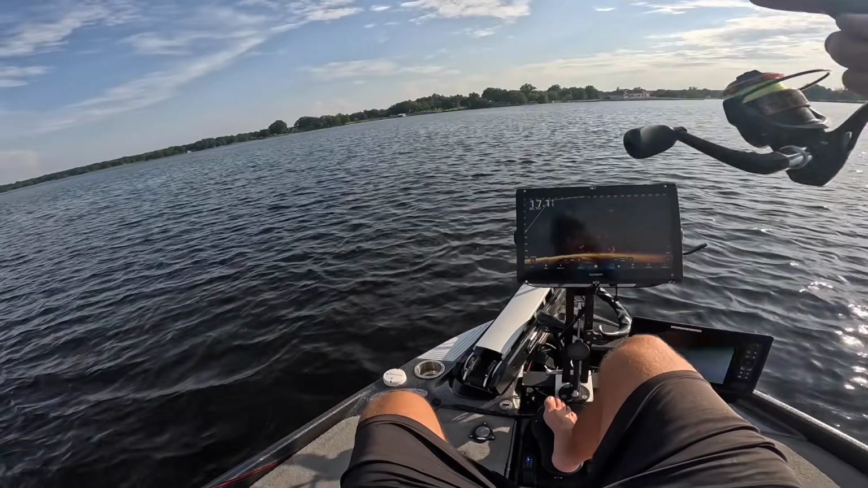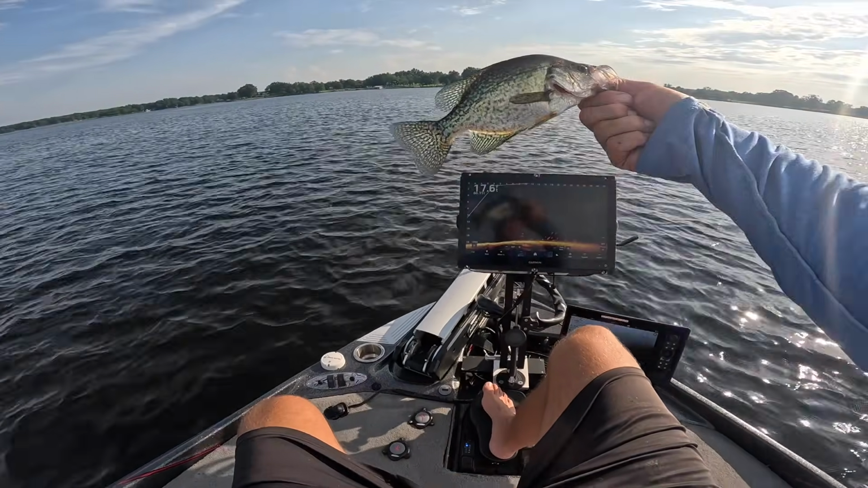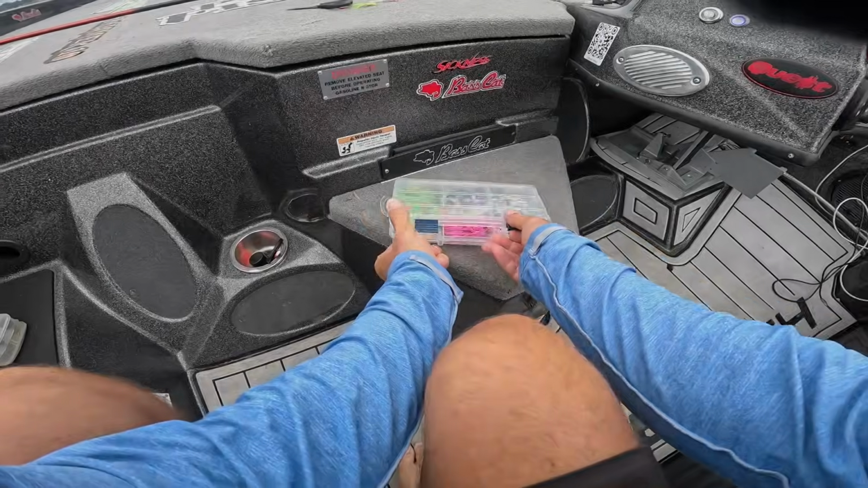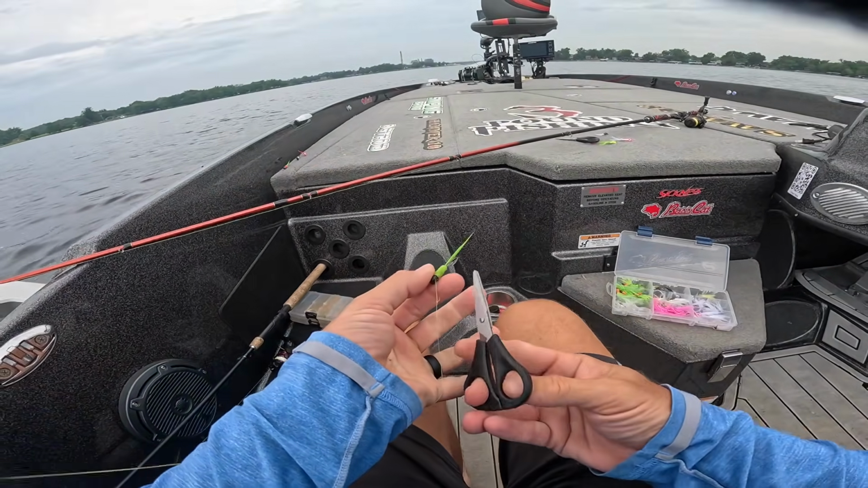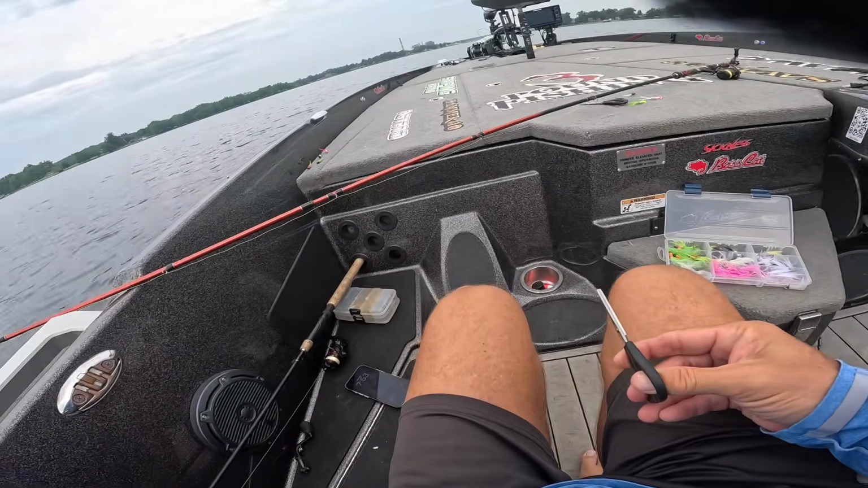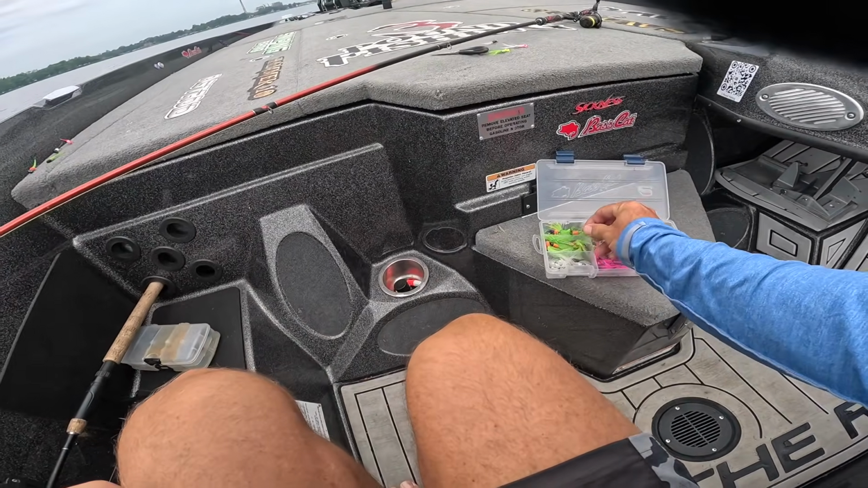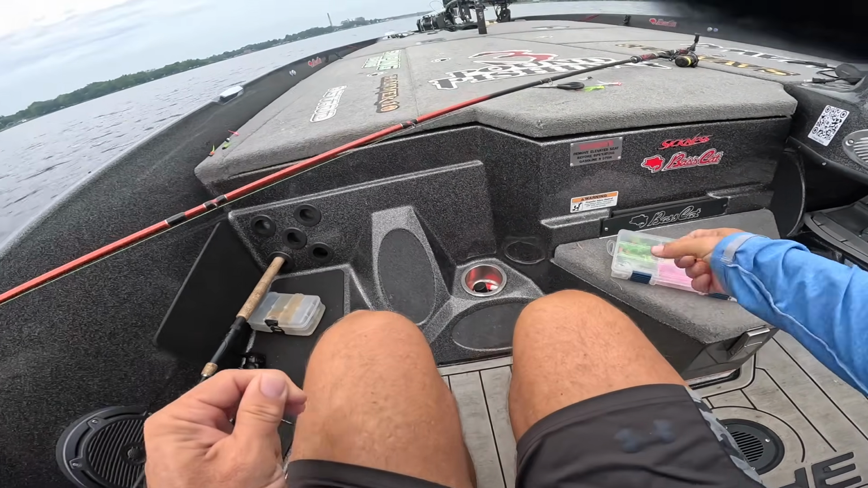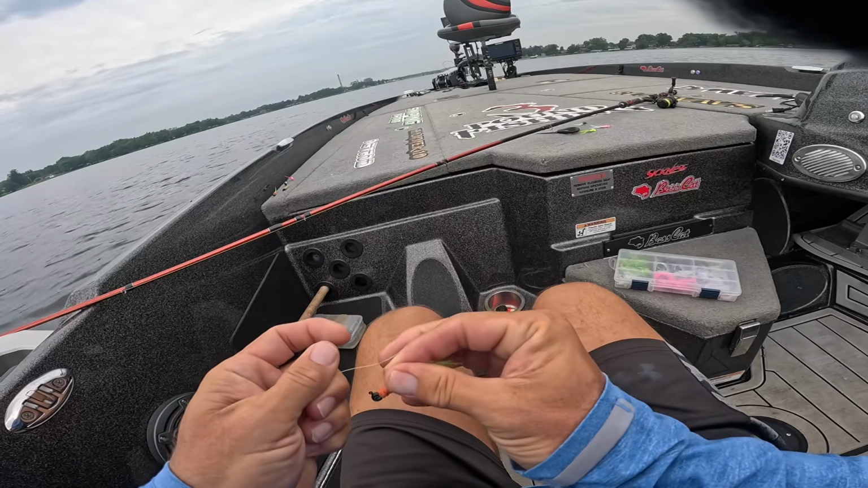All right, just an eater, but she's deep. She's deep. All right, one of the great things about these new jigs is that they are available in multiple sizes, and because we are struggling with the 1/16, we are going to go back to a 1/32. So I'm going right back to the pumpkin. They're almost all available in 1/32 and 1/16 now, 40 different colors. It's really awesome.